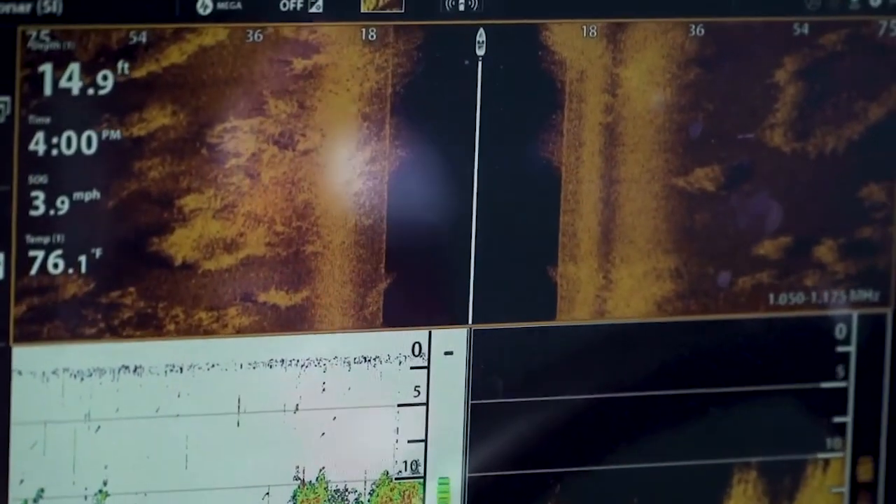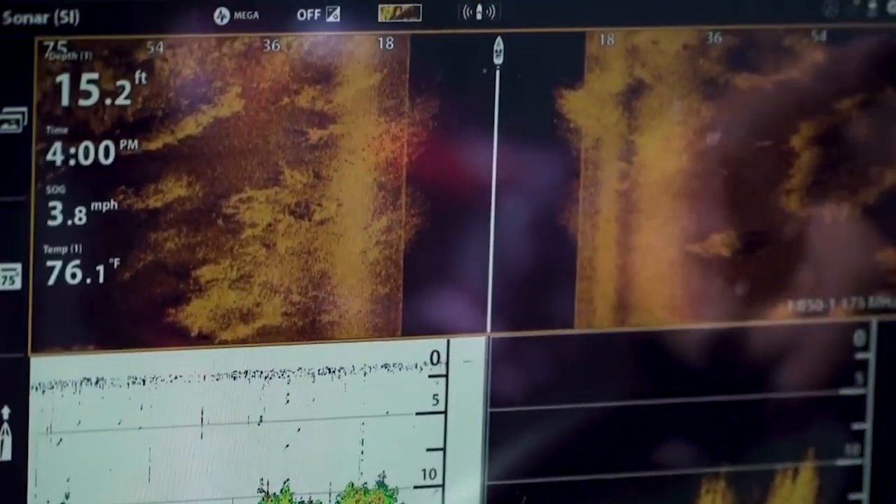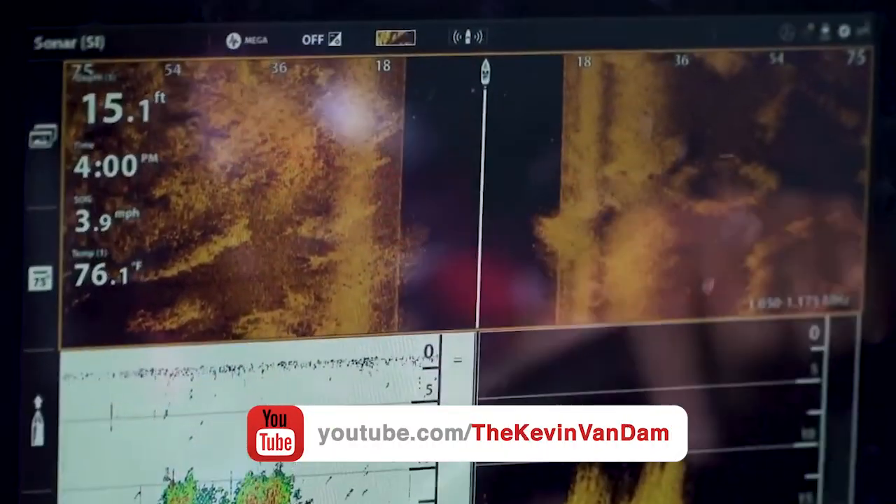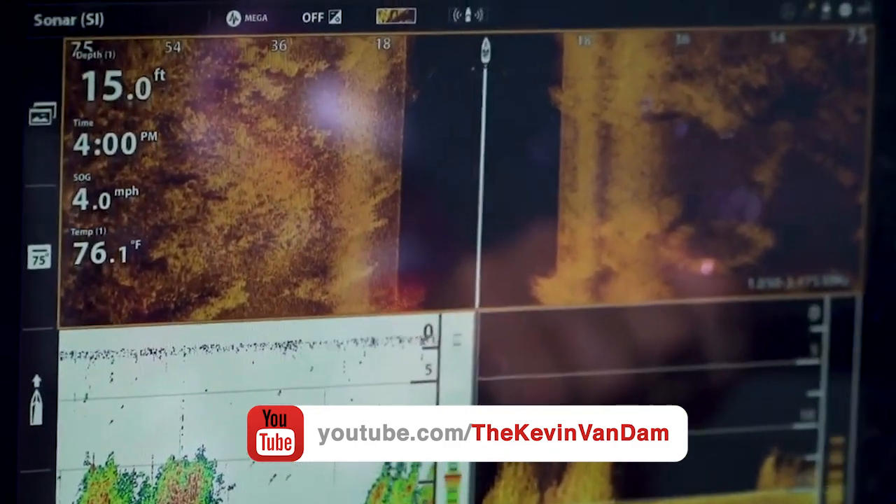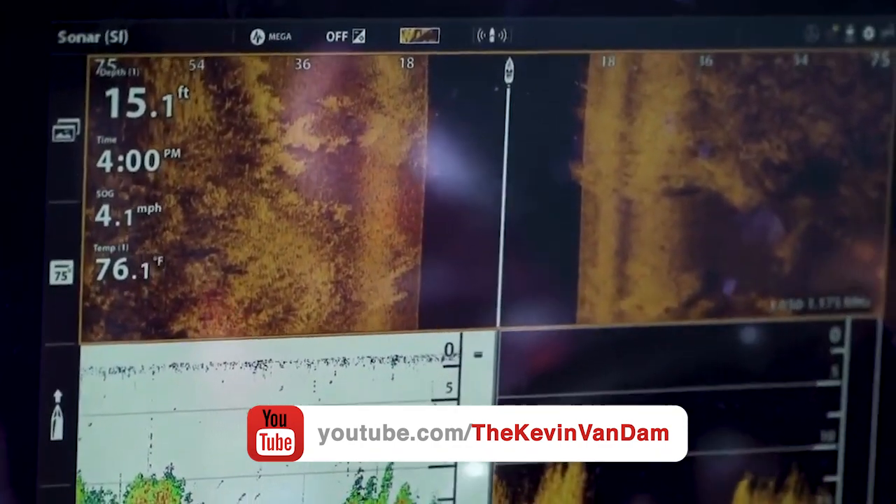So if you get up shallower, that grass gets real thick. But this is what fish like to be around. There's all these little edges around these little clumps. You can see here that some of these are 5 feet tall, but a lot of them are just a foot tall or so. And this more scattered stuff is where those fish set up in the summer like this. And you can actually crank this without getting your crankbait bogged down.